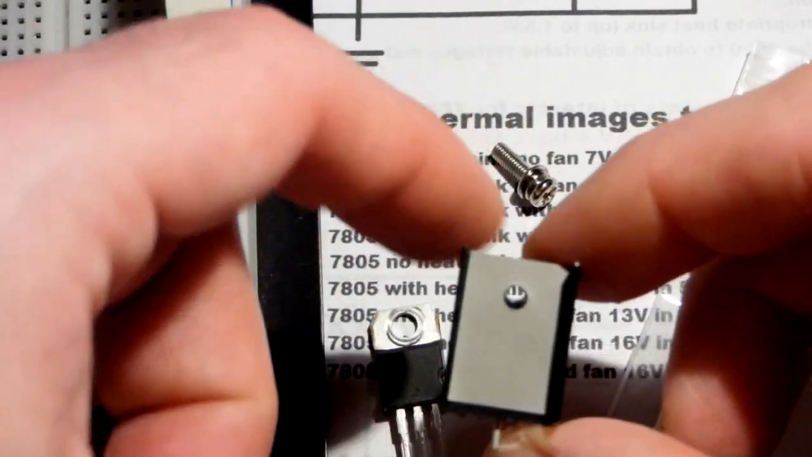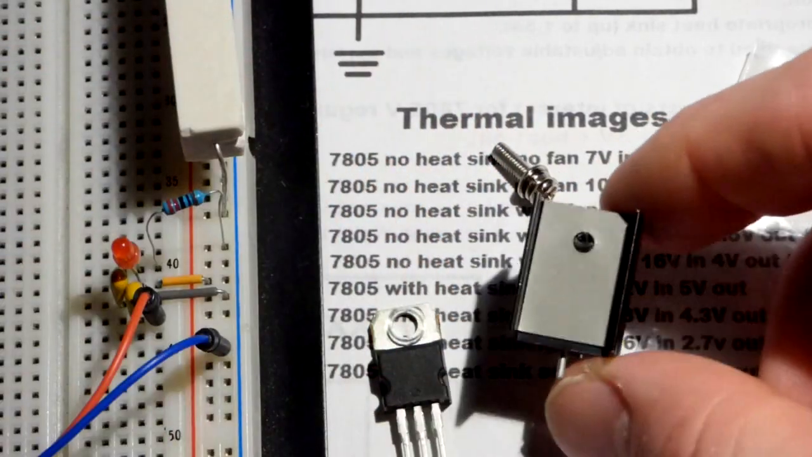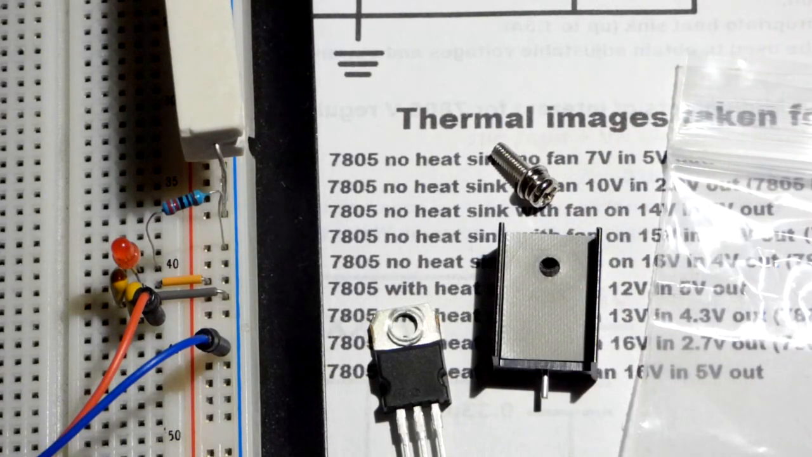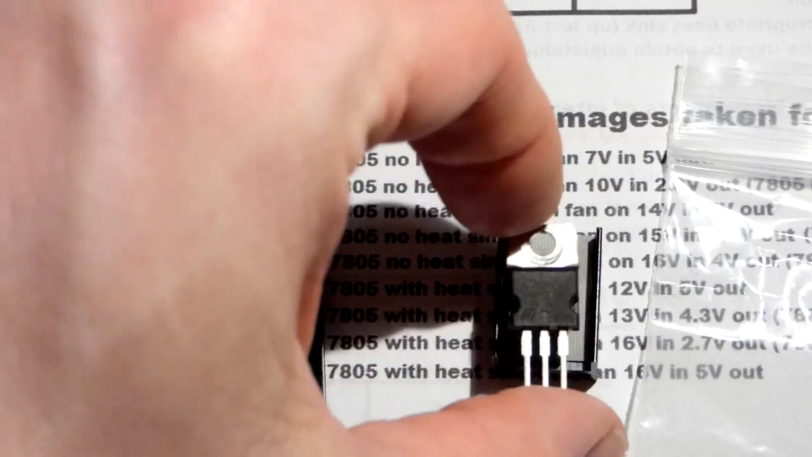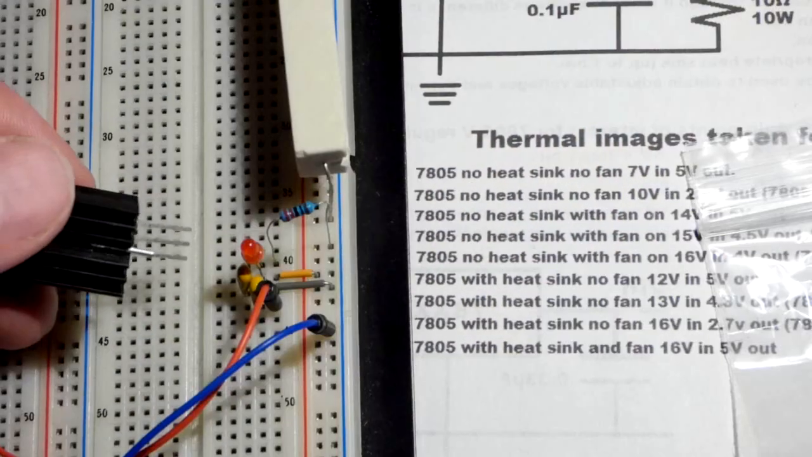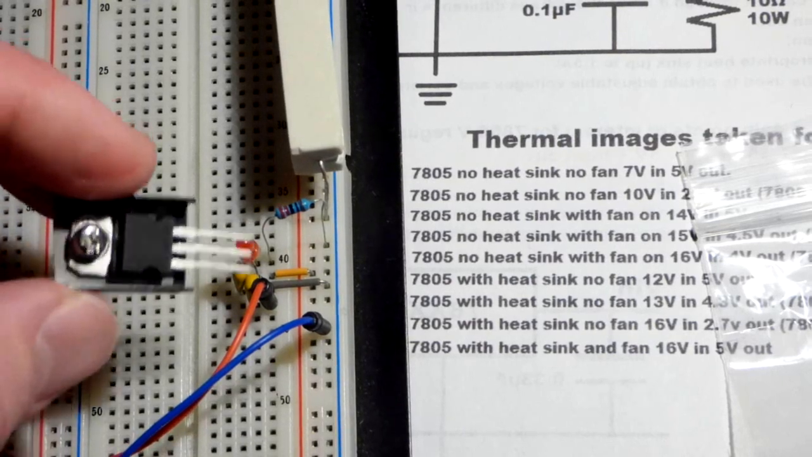The threads catch into the heatsink and hold, but it's a little tricky getting them in there, so I'm not going to actually show that. Just realize you set that in there and then screw it down with the screw here, and then we can just put it back in the board.